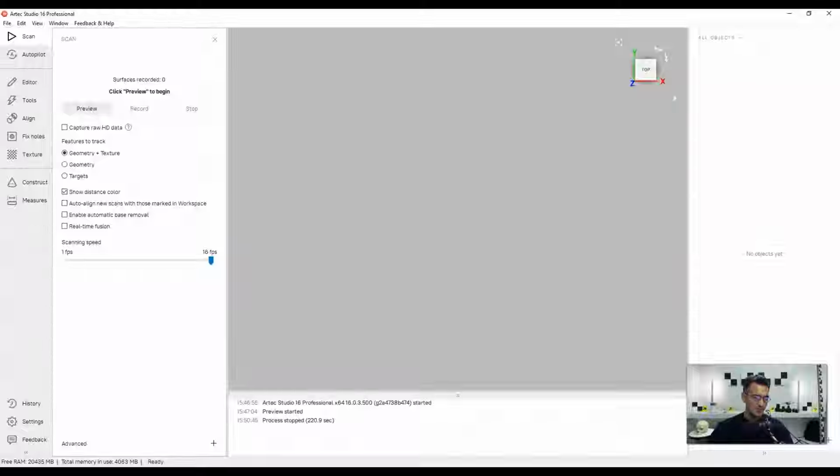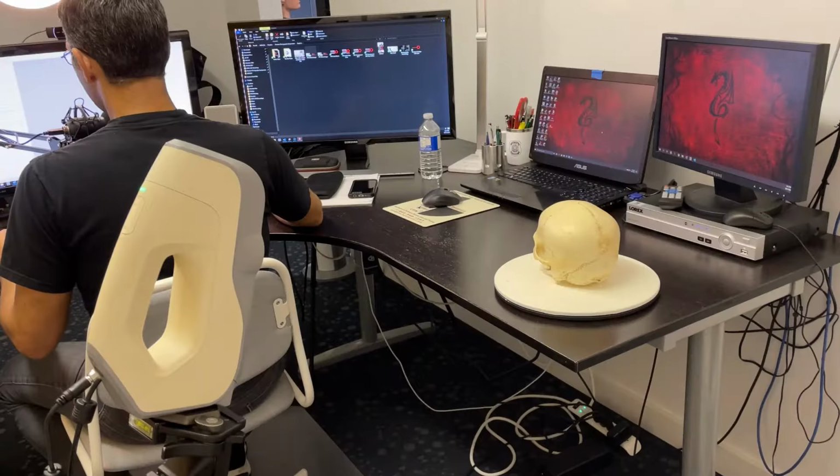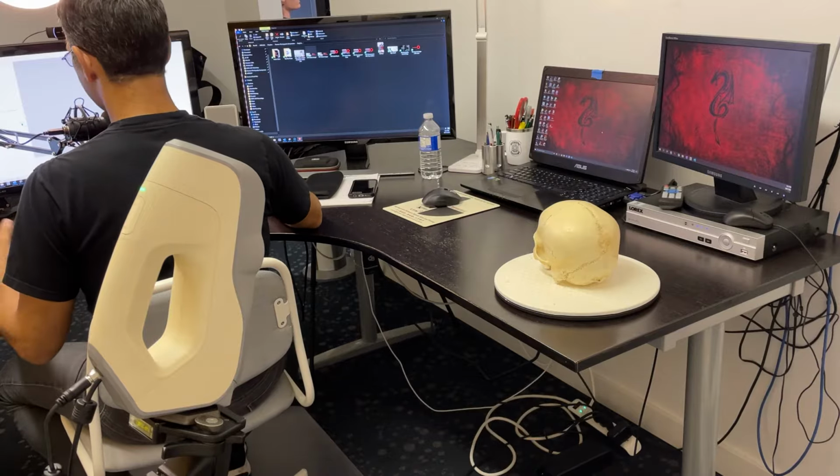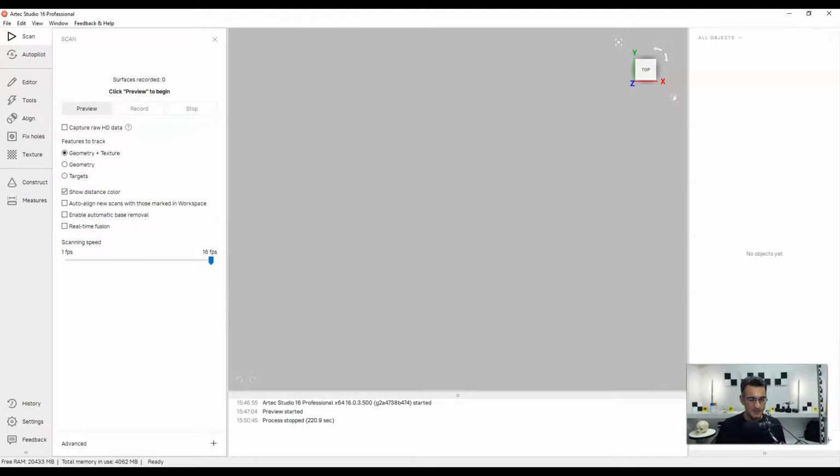As we get down to scanning speed, if you have a somewhat larger model or you're moving really slow across a surface for some reason, you may want to turn this down. Now I'm not going to get a big penalty by hitting 16 frames a second with this particular model, because it's going to be a real quick scan. I just have to spin it around and it won't be that bad at all.